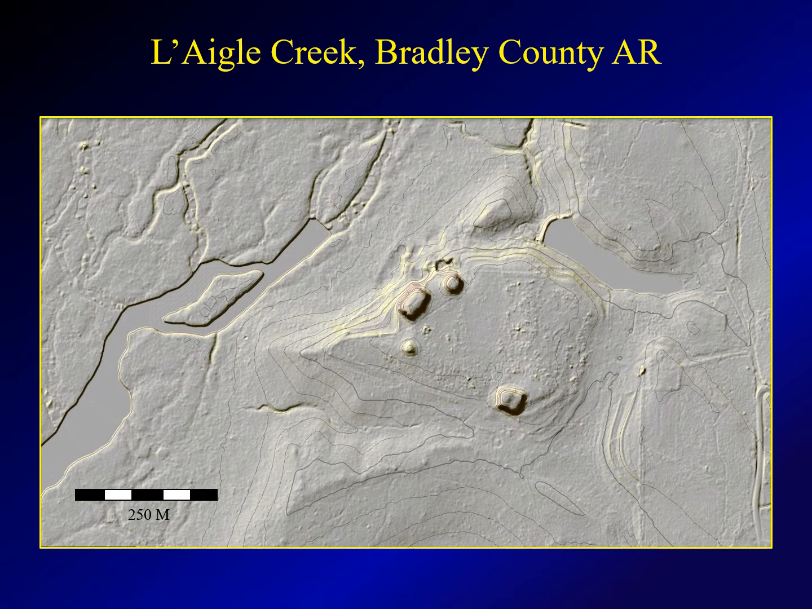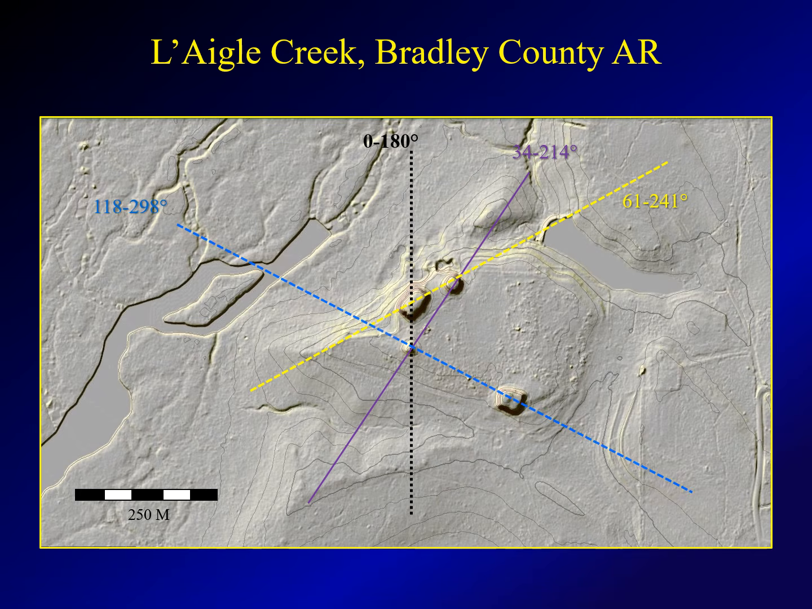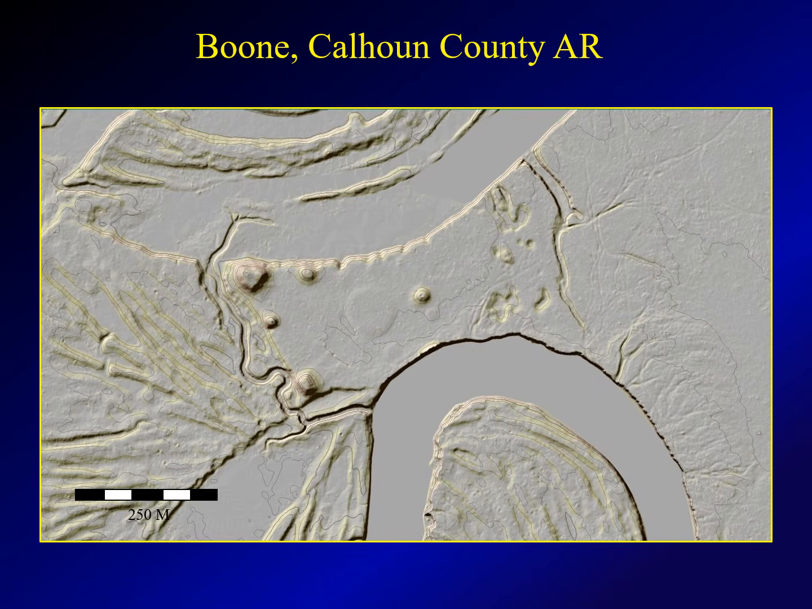Lago Creek, Bradley County, Arkansas, there are 4 distinct mounds in here. 2 of them line up on the 34-degree alignment. There are other significant alignments in here, and I would say at Lago Creek, both of the solstice alignments are present.